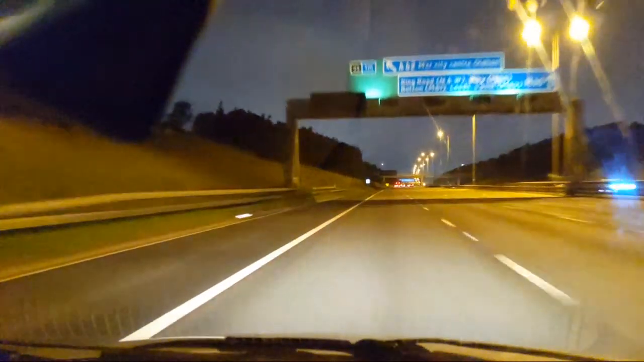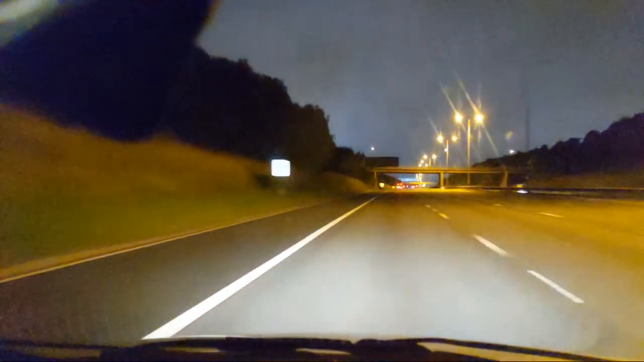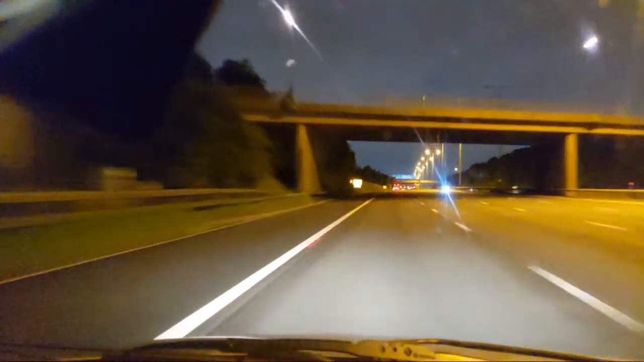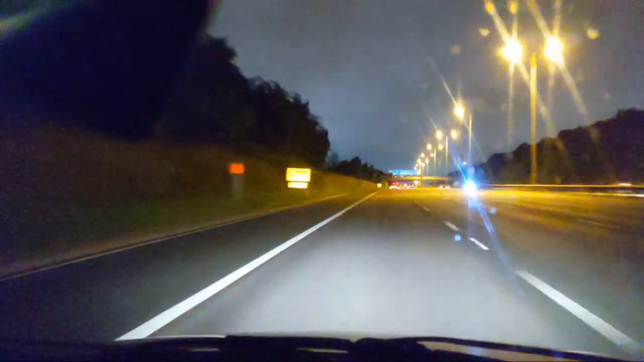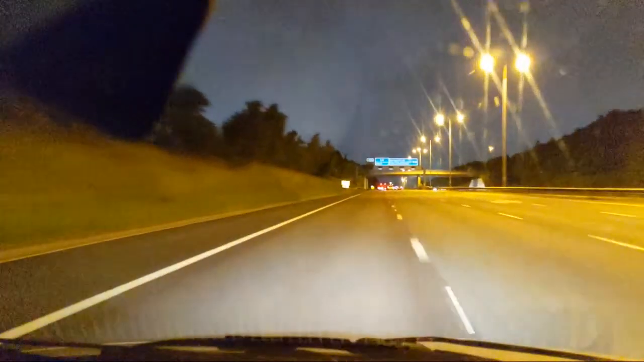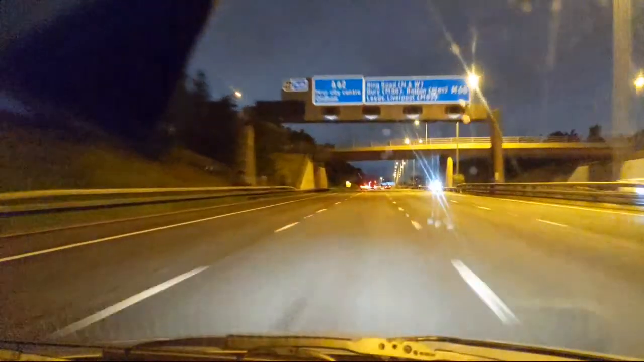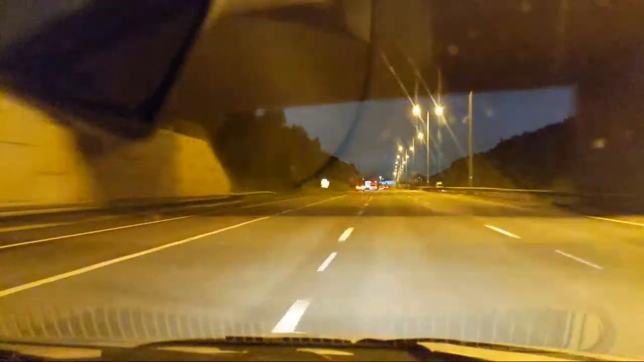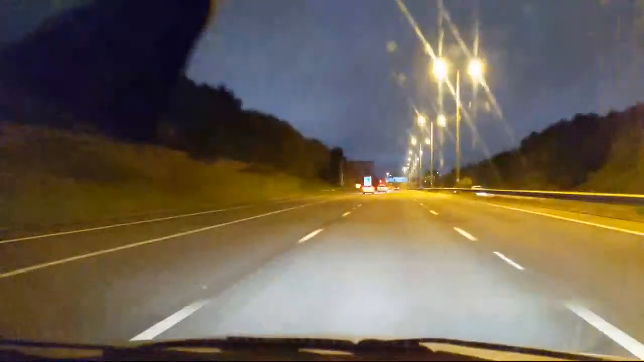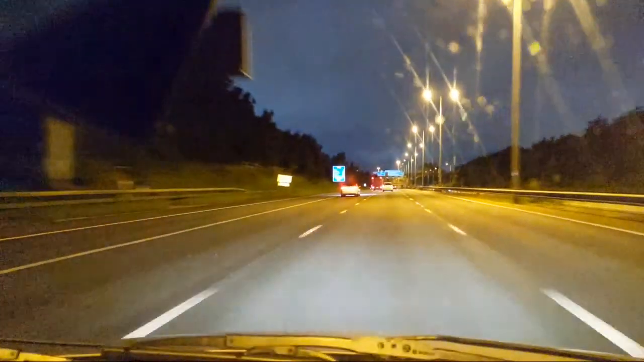So up the hill. There's some cars catching me up at the minute. It goes down to 3 lanes anyway, but then it goes down to 2 lanes, so I'm going to pull across into the 3rd lane, because the 1st lane is the slip road. It is normally anyway.